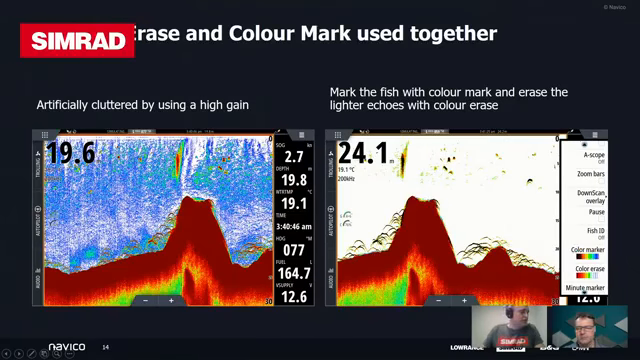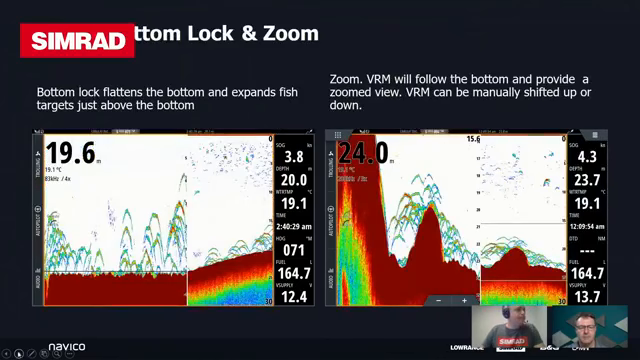Cool, and there's just some other screenshots of those. The last thing that I had in here was our split. So being able to do what we call bottom lock or zoom functions. So bottom lock effectively will hold you hard on the bottom and just show you targets, in this case basically 5 or 6 meters from the bottom up. So you see 0 is the 0 marker for the bottom, and this is 5 meters above the bottom here.